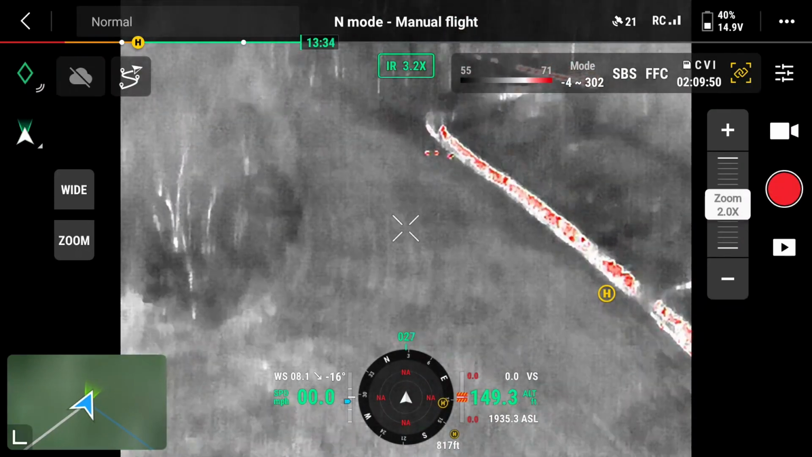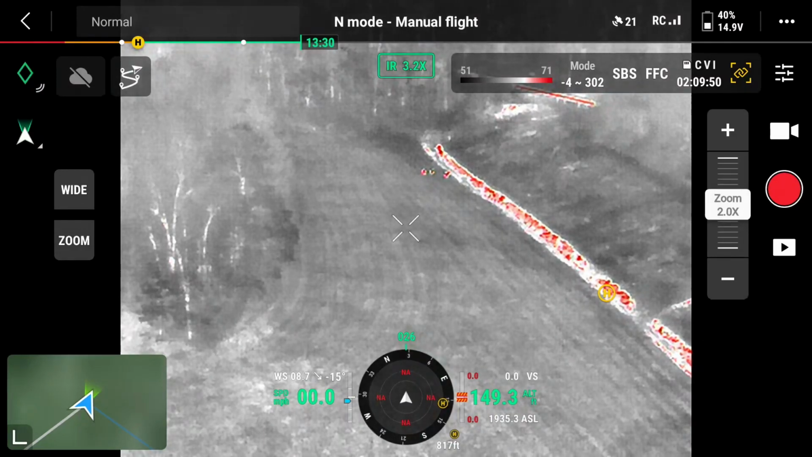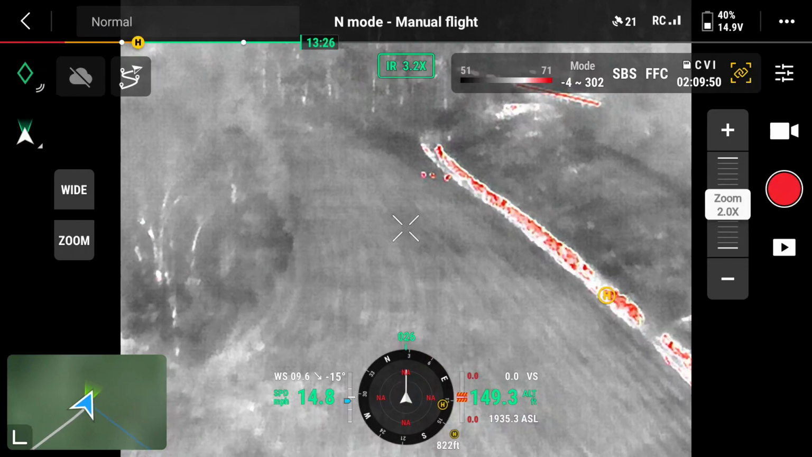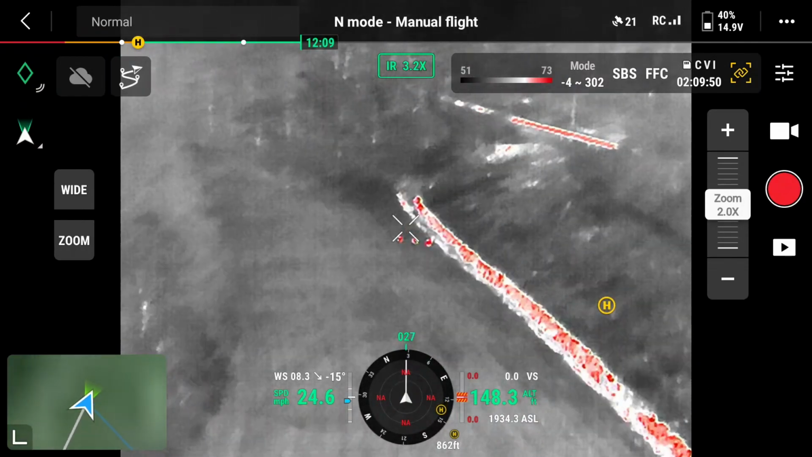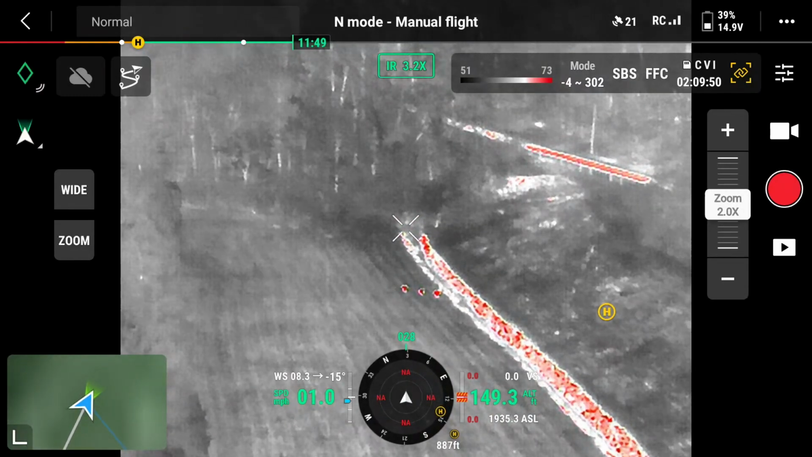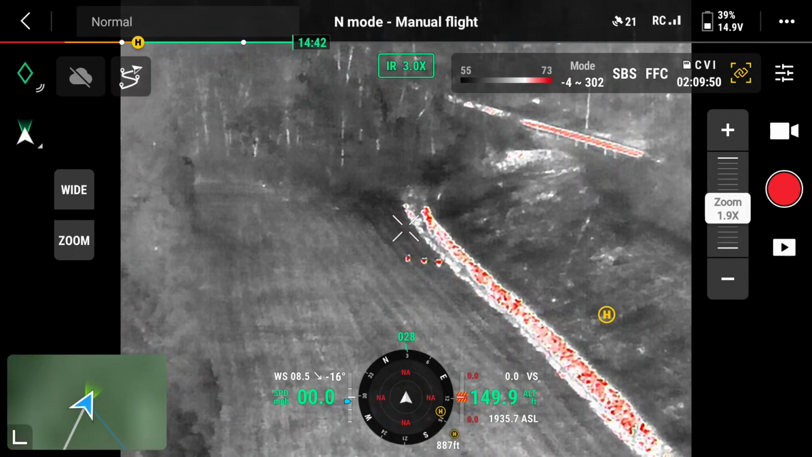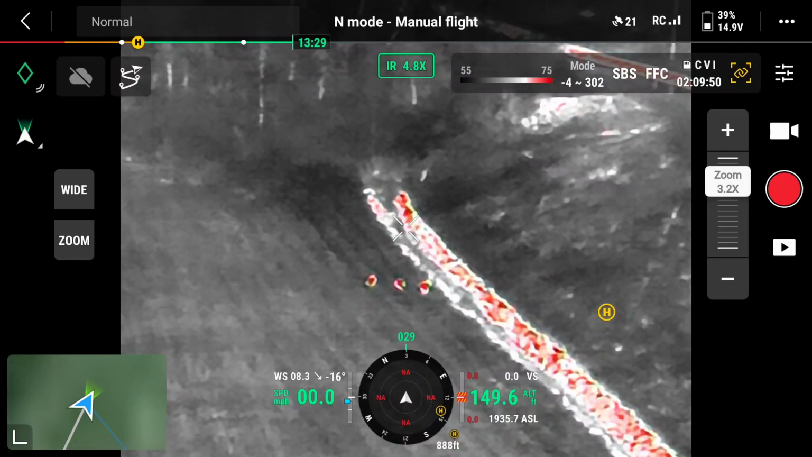We now see 3 more deer in the far end of the field along that rocky fence line. Horizontally, we're over 800 feet away from our launch point.